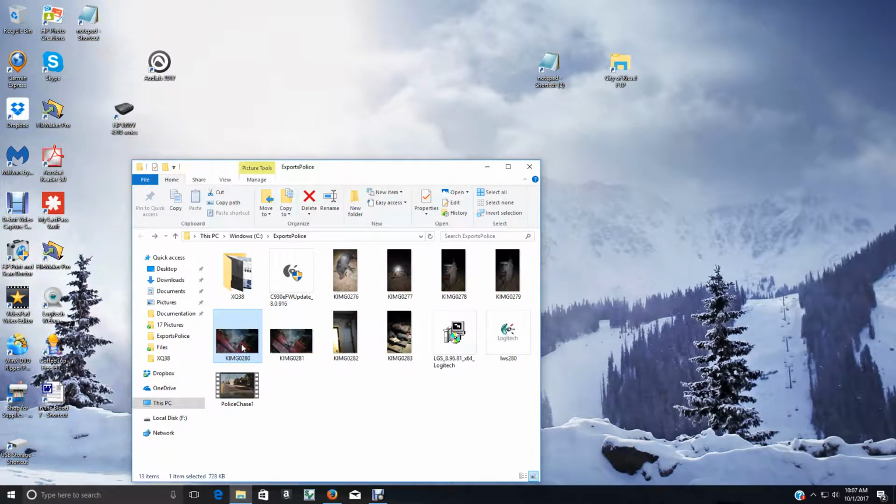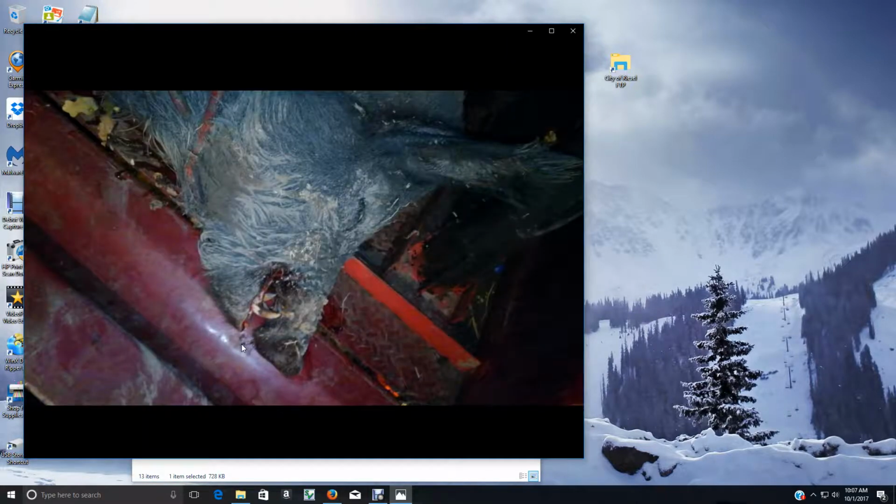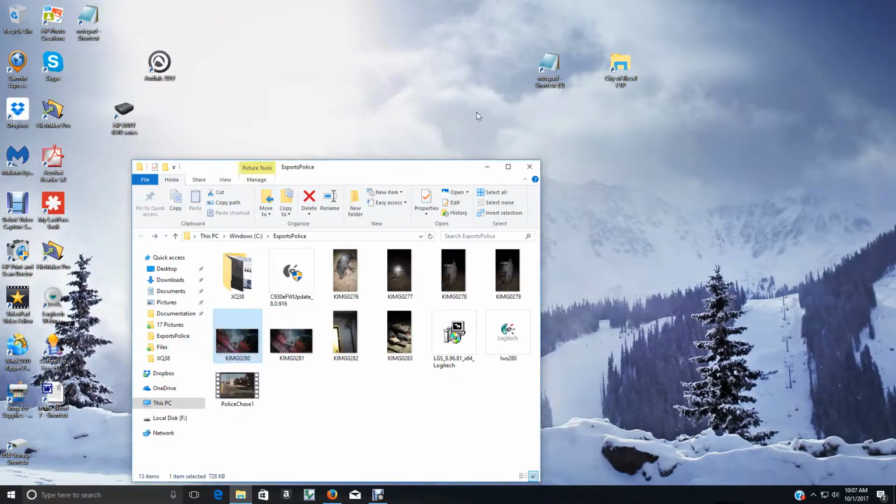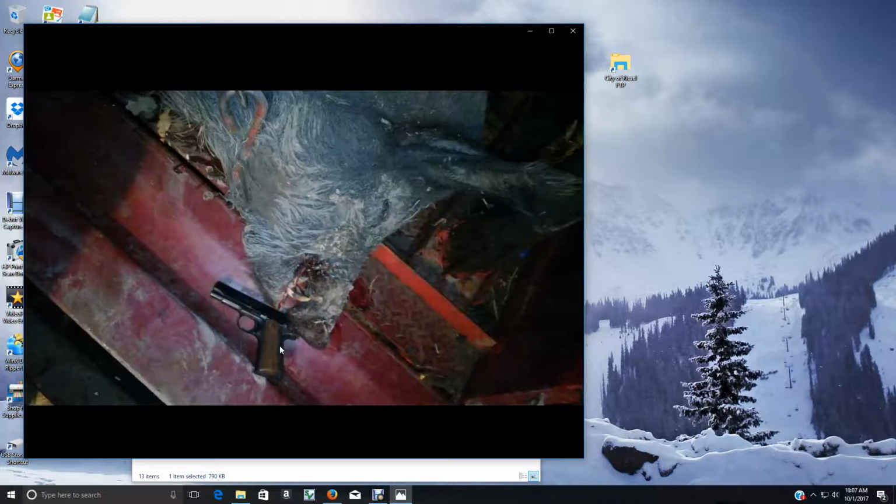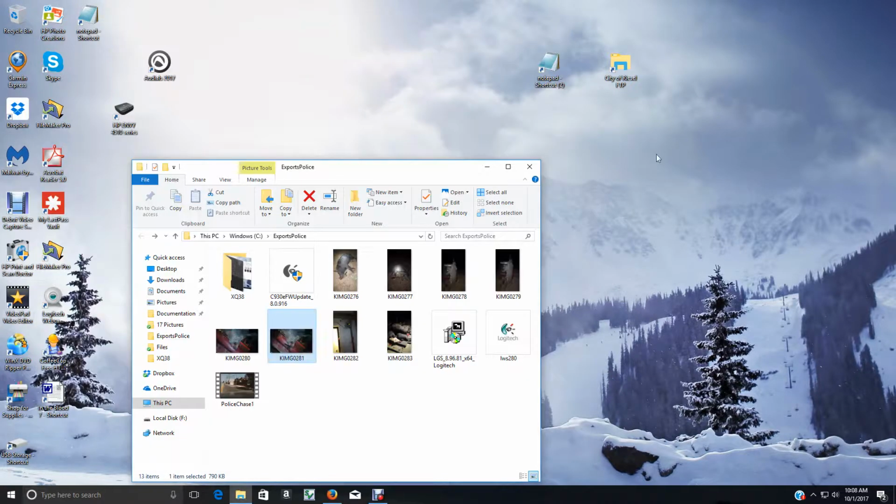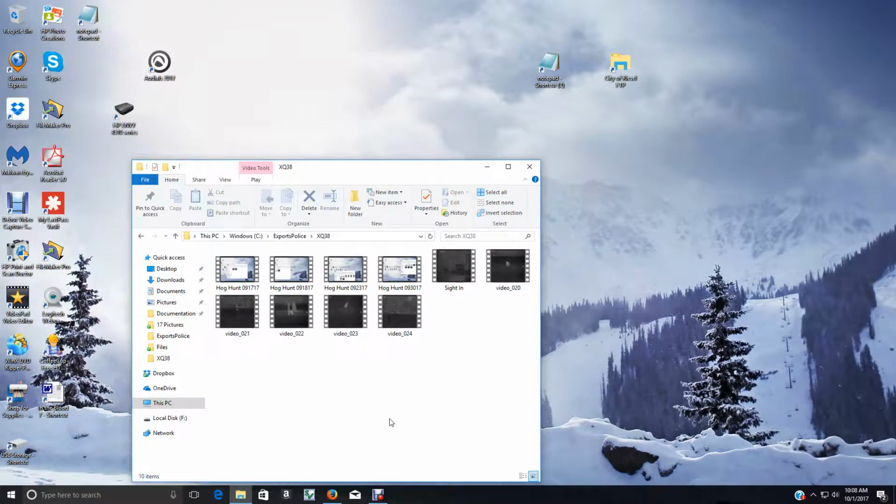Let's see if I've got a picture of them. There they are right there. He's got some big ones. To give you a little perspective, I took a picture of his head with my pistol. And as you can tell, that is a monster hog. Okay, back to the videos. Let's see, where were we at?